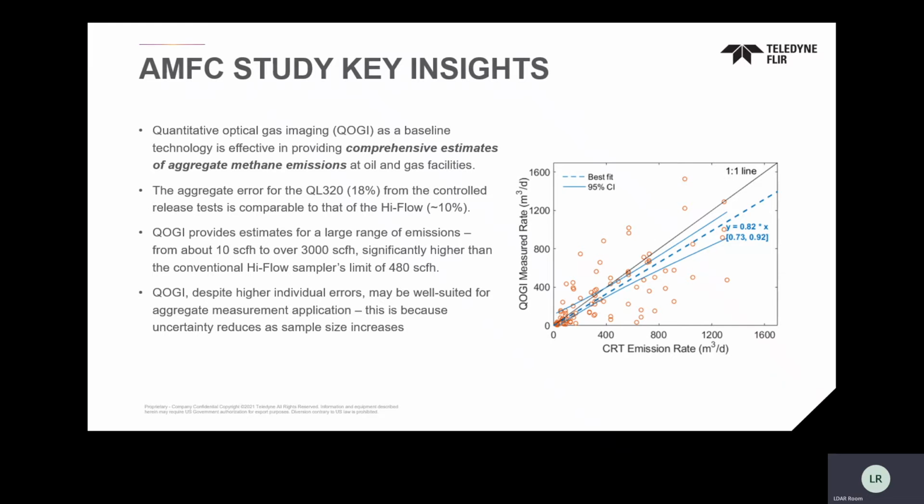The other huge advantage of this is the wide range of emissions that we can detect as far as size. The back-of-rack high flow, as an example, has a top-end limitation of 480 scfh, whereas with QOGI technology you can get all the way up to 3,000.